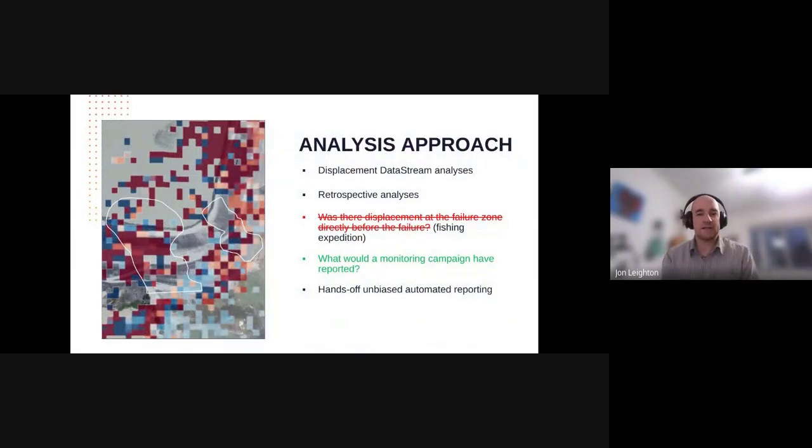And here's our analysis approach. We're going to use 3VG's Displacement DataStream to analyze the data. And this is, of course, a retrospective analysis. As far as we know, the site wasn't being monitored using InSAR, and certainly we weren't doing it. So there's a few questions you can ask in these kinds of analysis.